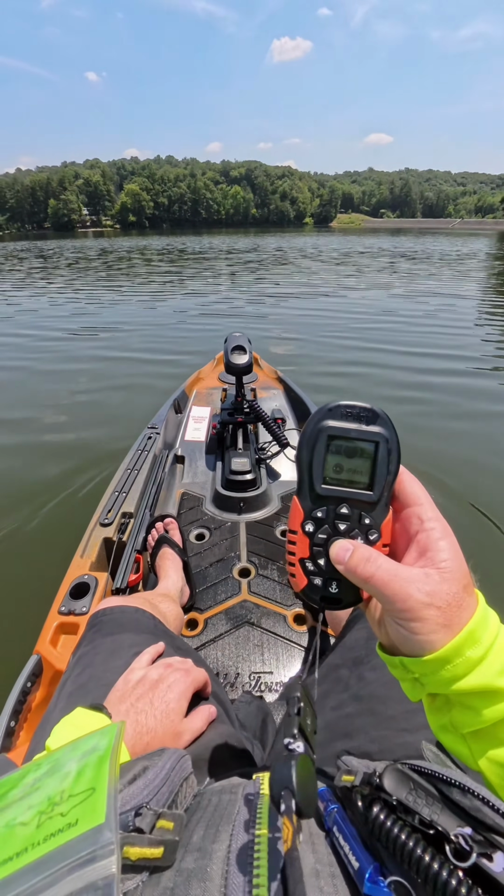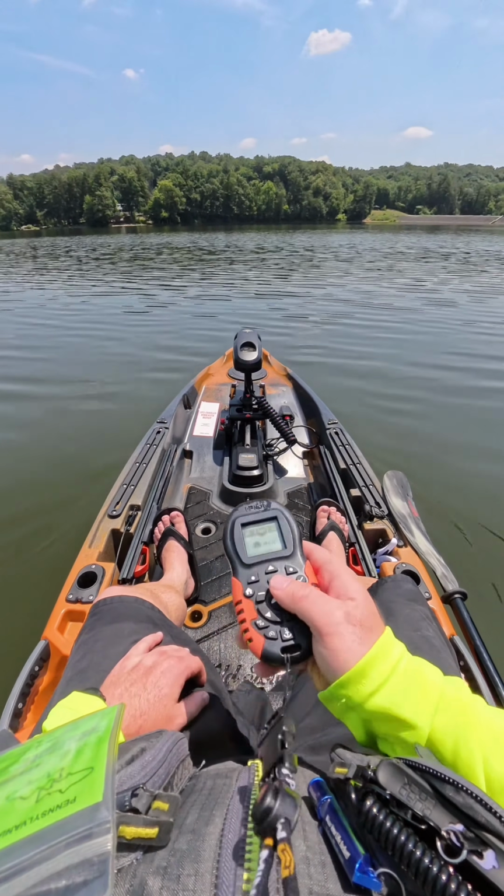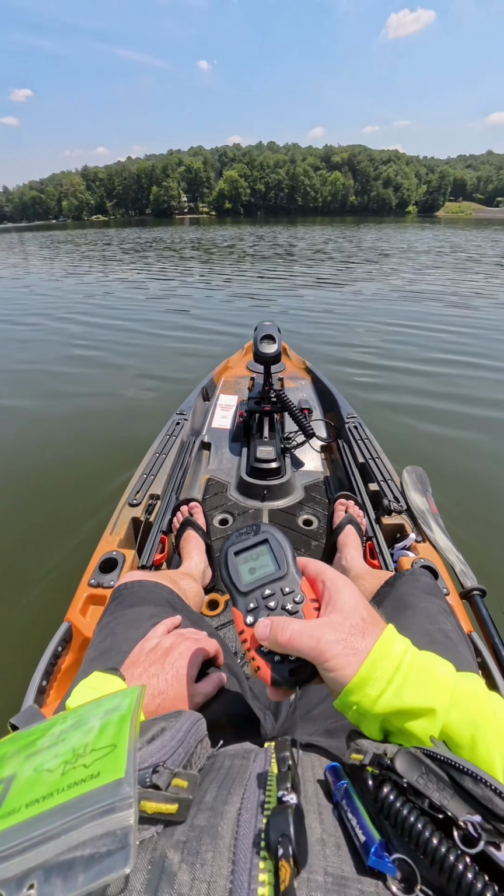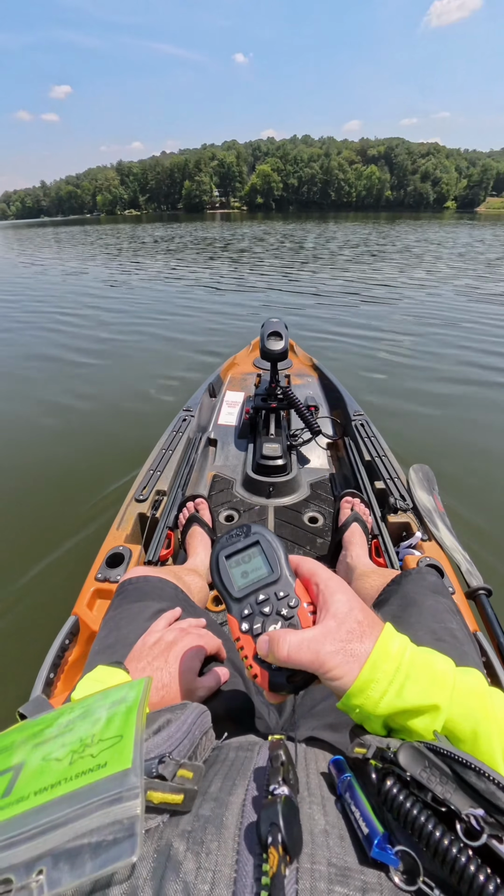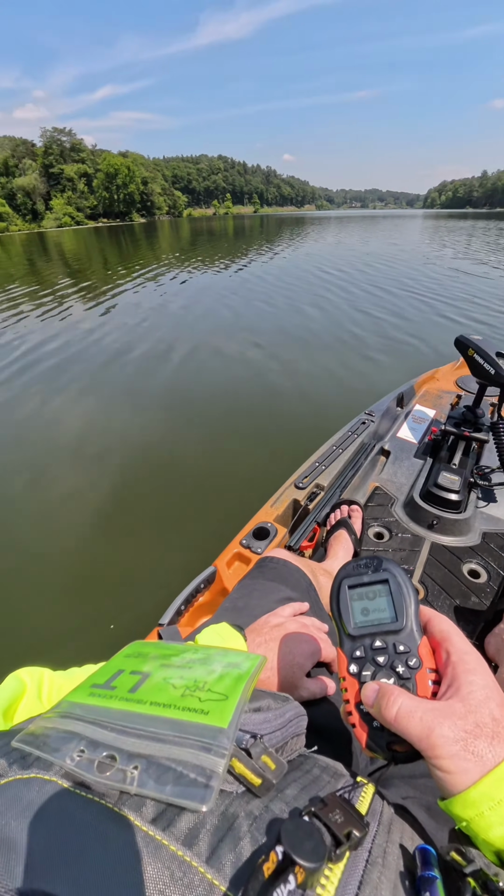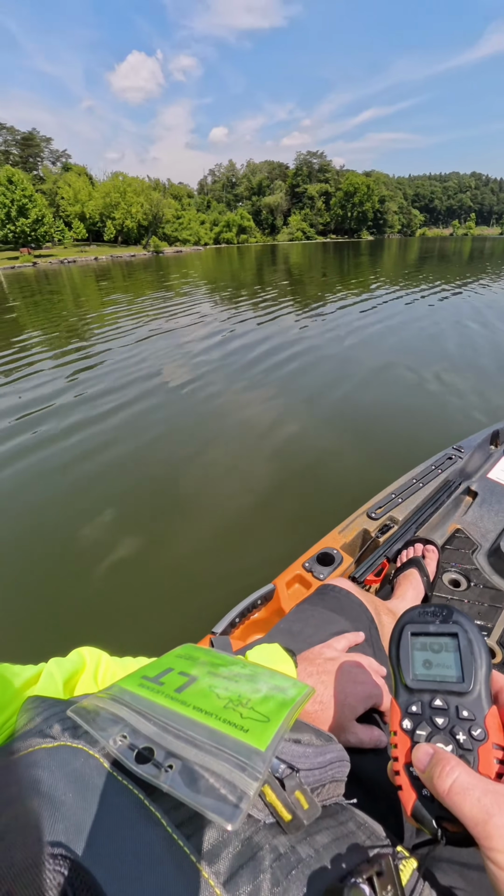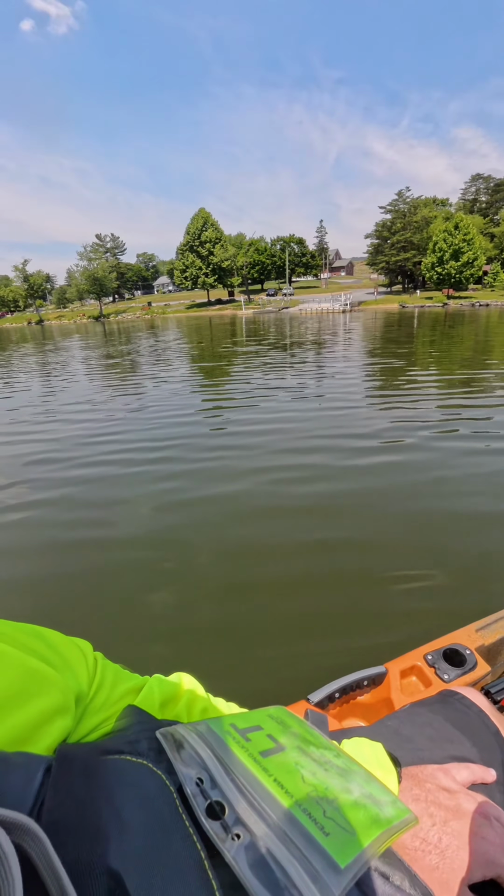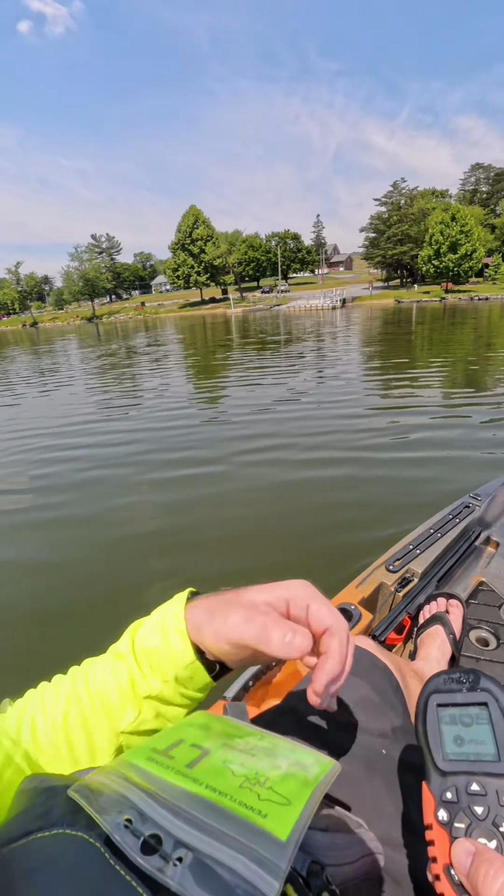It would appear that the down view and the clear view, or sonar and the clear view, seem to be cleared up, but the side view hasn't. So I guess we're gonna have to run a separate battery. We won't be able to see side view. But as for now, I'm already out here on the lake, gonna do some fishing.